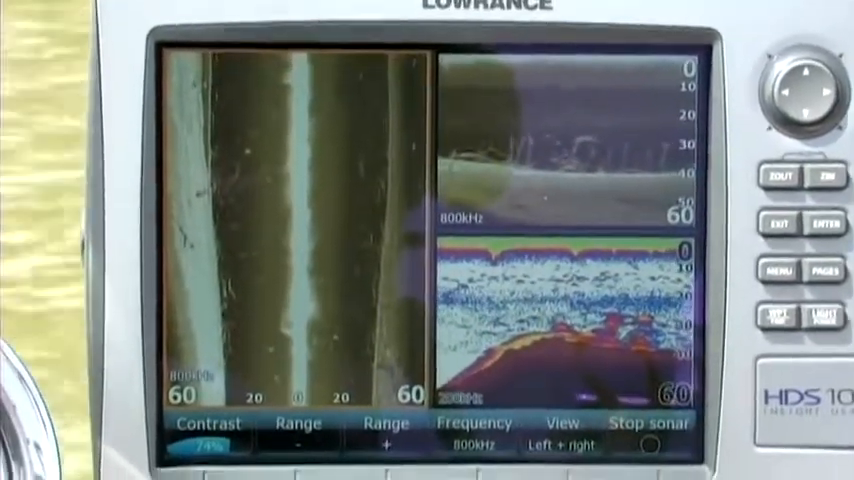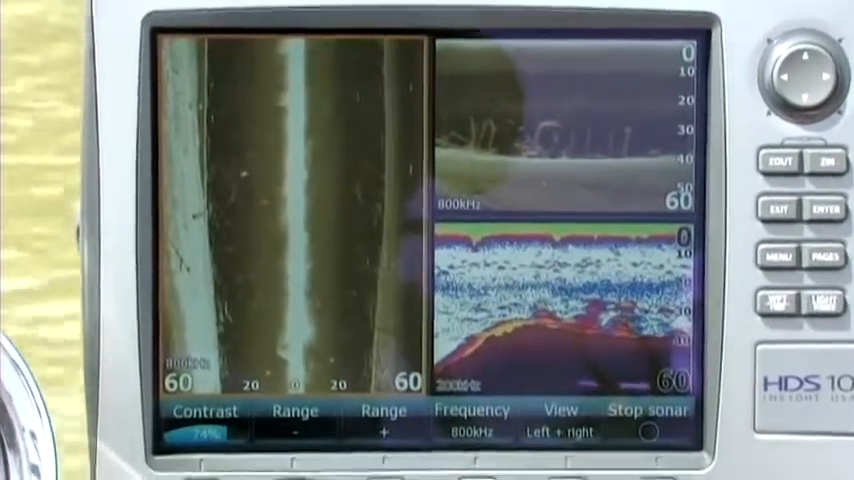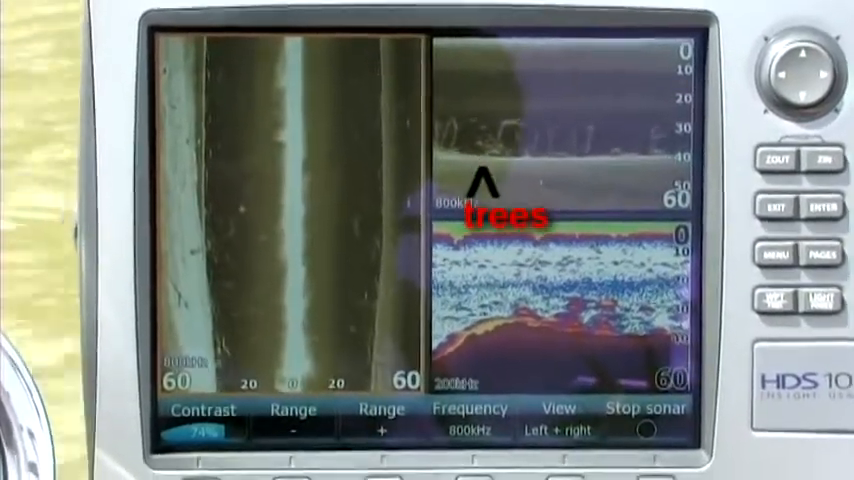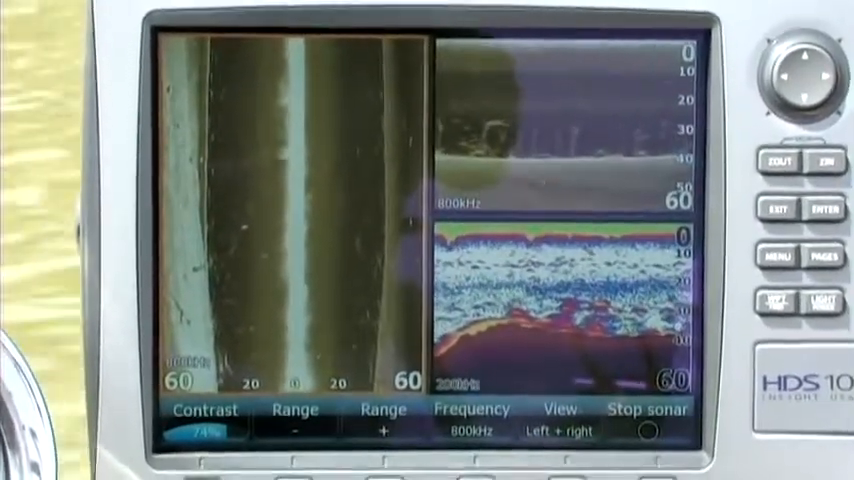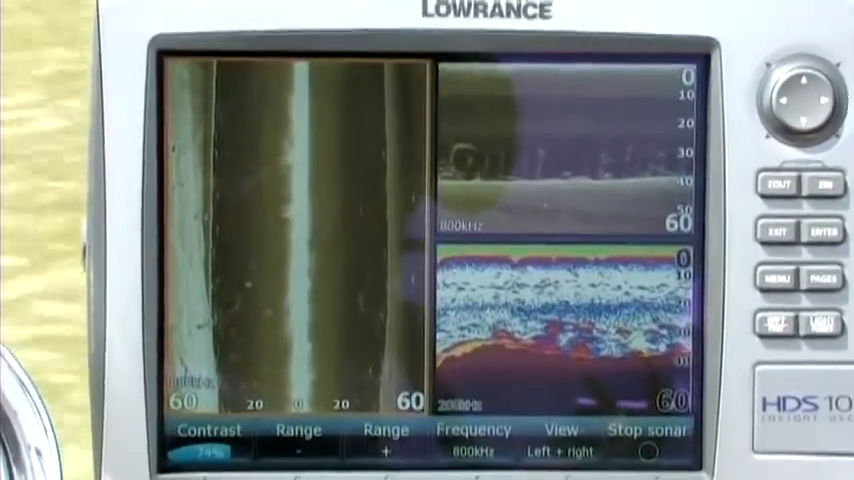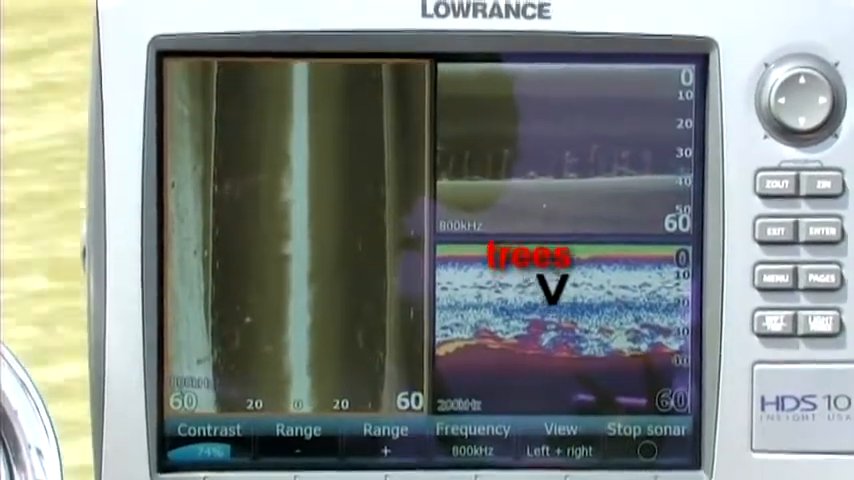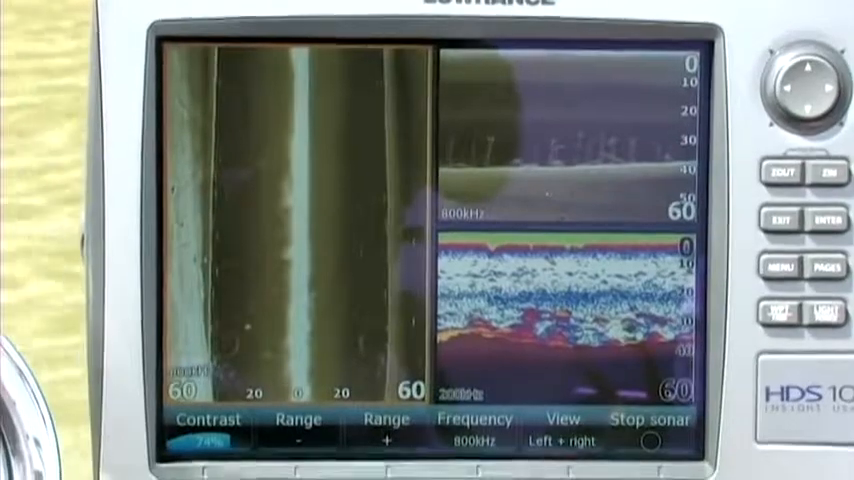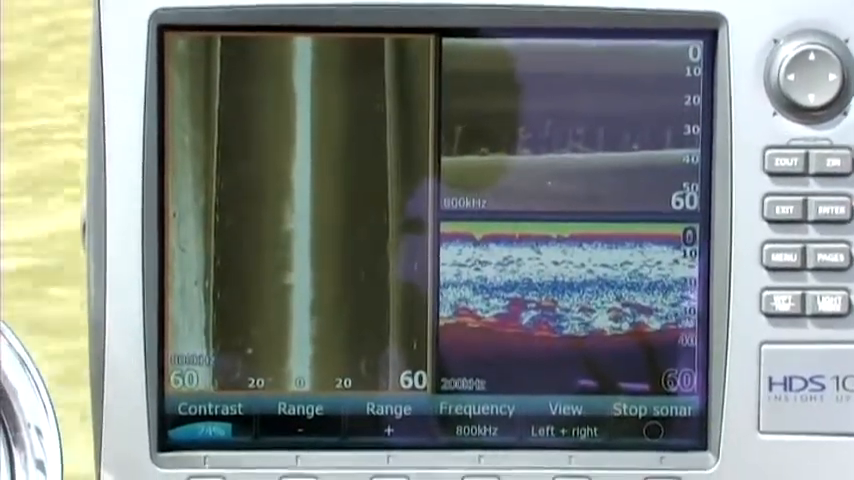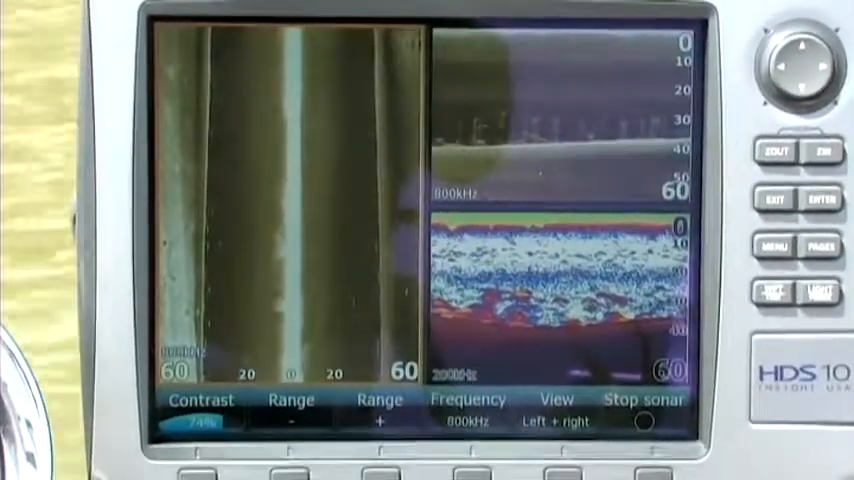Now, as we begin to cruise over these trees, you can see the trees, and especially on the downscan view on the top right, you can see the entire tree standing up off the bottom, and you can see all of the individual branches of the trees. But look right below that, that same tree shows up as simply a blob. You could easily mistake that for a ball of bait fish or maybe a brush pile, but as you can see on the top right, you can see the whole tree and the individual branches, and you can also see those same trees on the side views on the left-hand side of your screen.